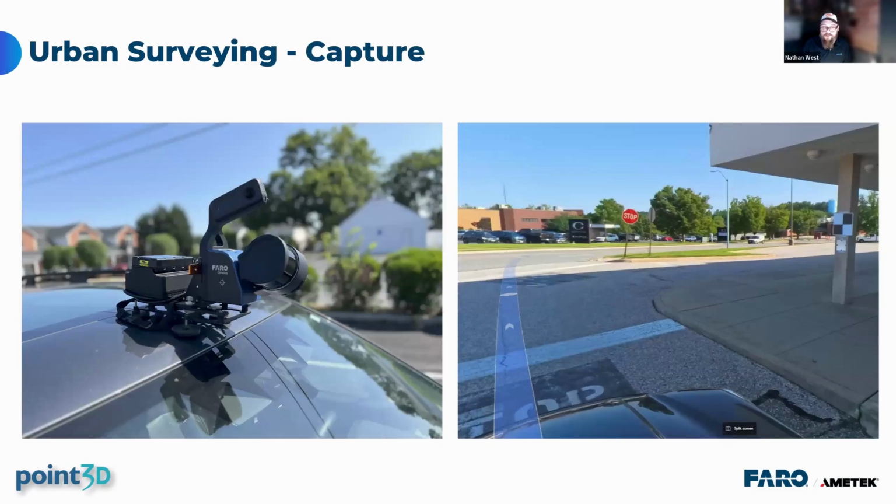This is an image of the Orbis Premium on a FARO vehicle mount, capturing data while driving at around 15 to 25 miles an hour. The picture to the right is one of the images captured along our route. One image is captured about every second along the trajectory, so you get pretty thorough coverage. The vehicle mount is a plug-and-play solution from FARO.